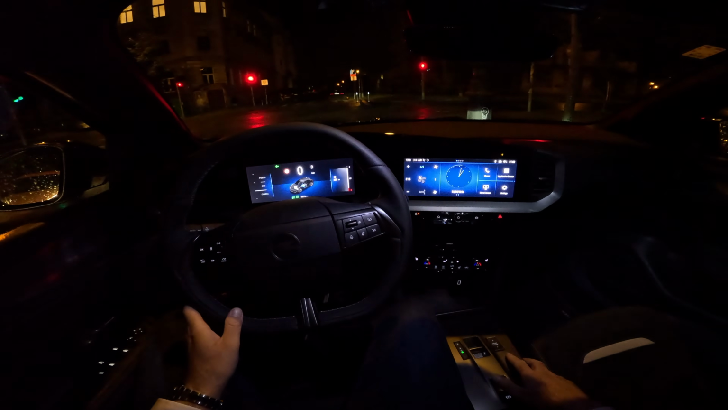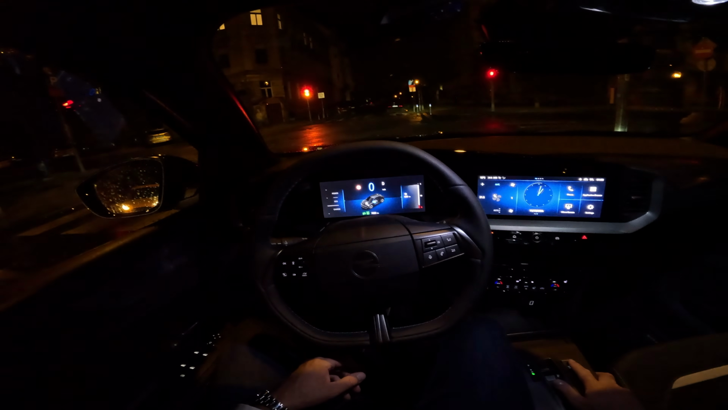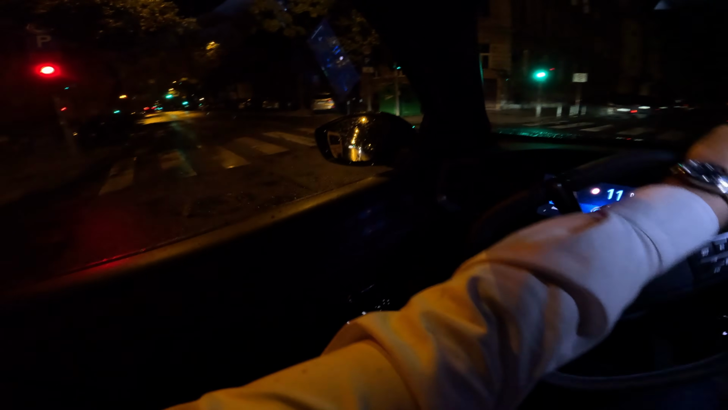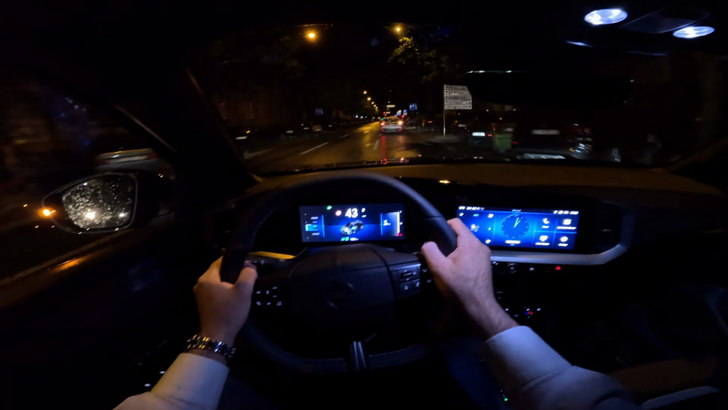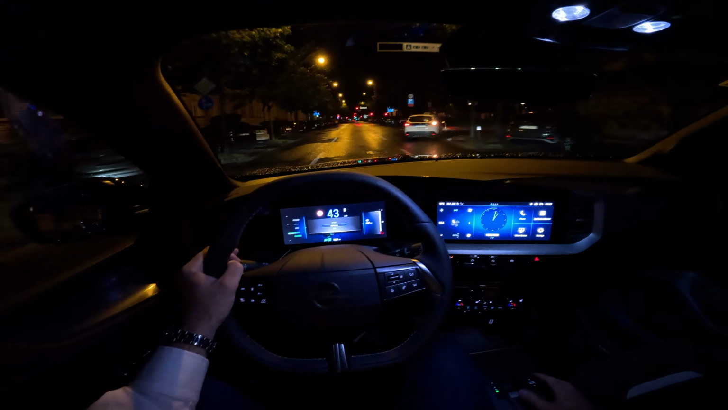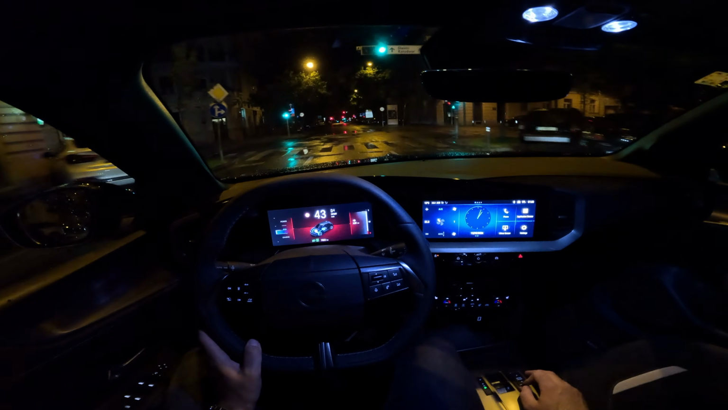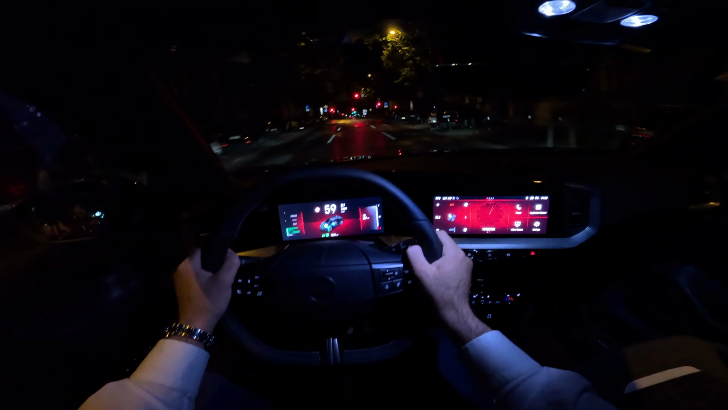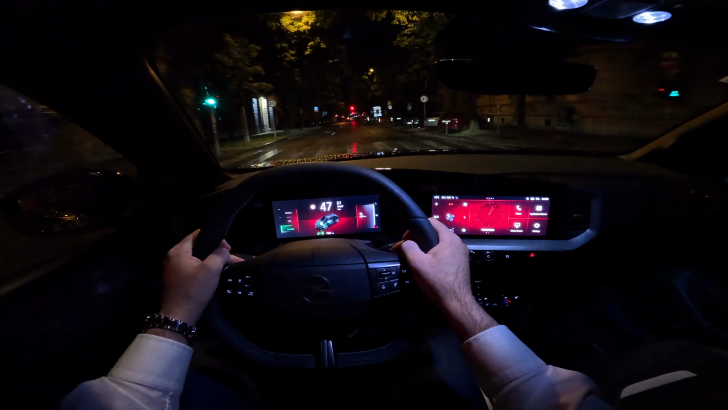And also now I will show you the drive modes. So the car has got 3 drive modes. You can adjust them and change them here by pressing the button. So let's now go to sport mode. You see that the theme changes to red, and also we have the pronounced sound in the sport mode.